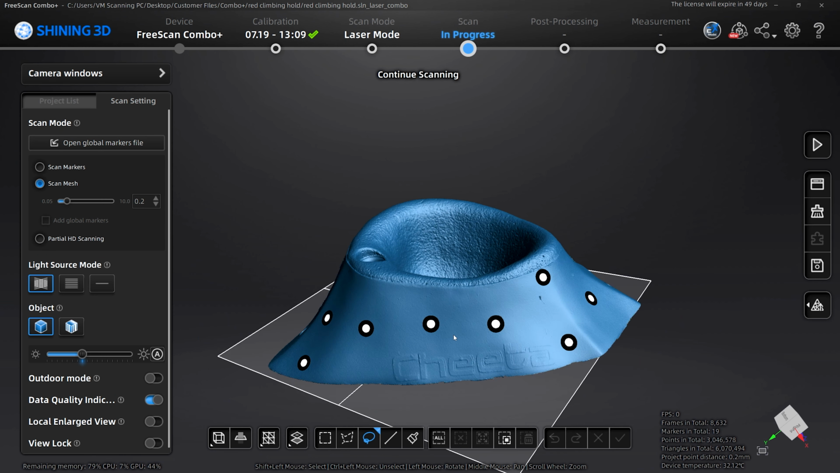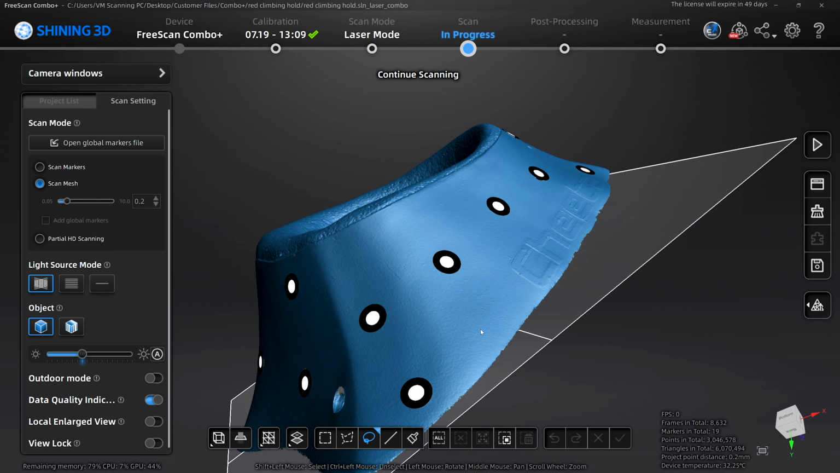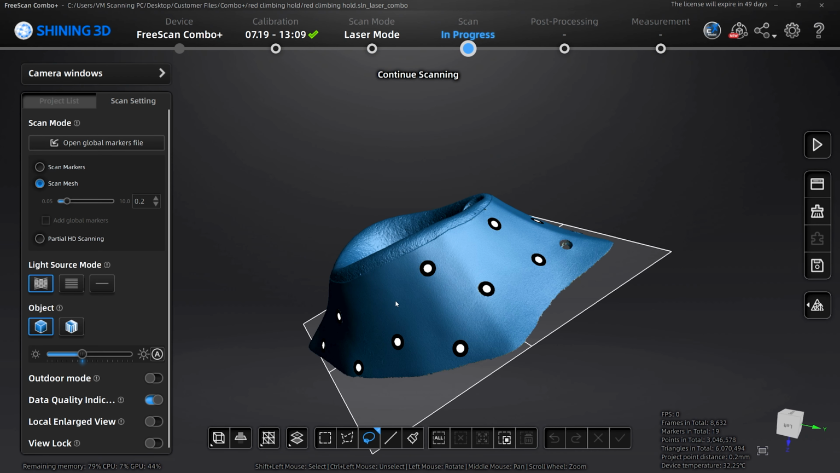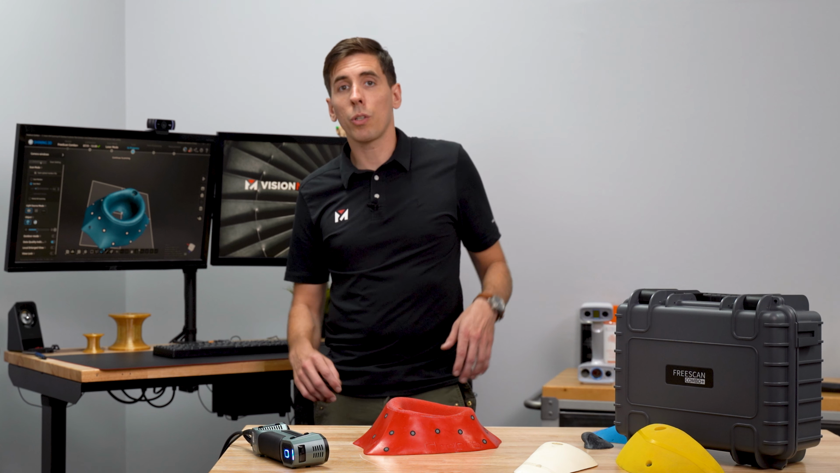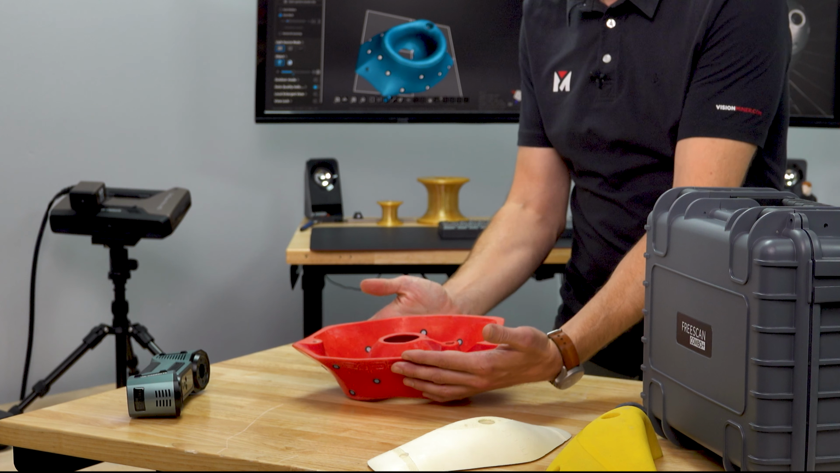All right, there we go, looking good. We got all that in there. And no, that's not misalignment. It actually looks like that on the part. And good to go. Okay, so now I want to get the other side of the part. We're gonna flip it over and scan the inside.